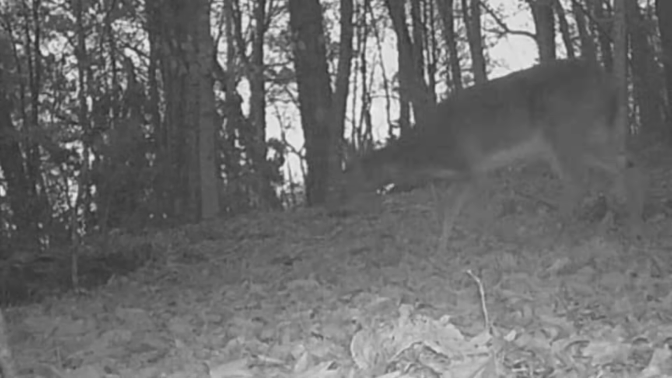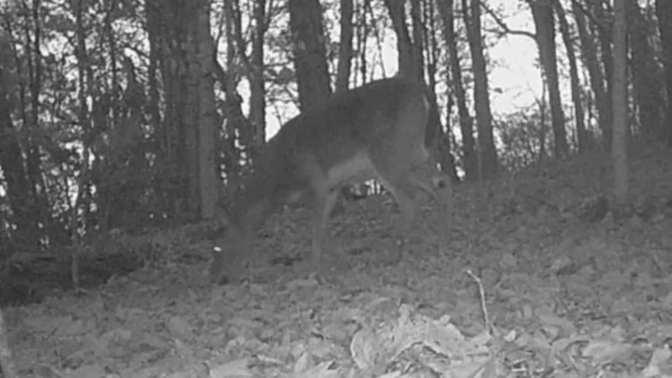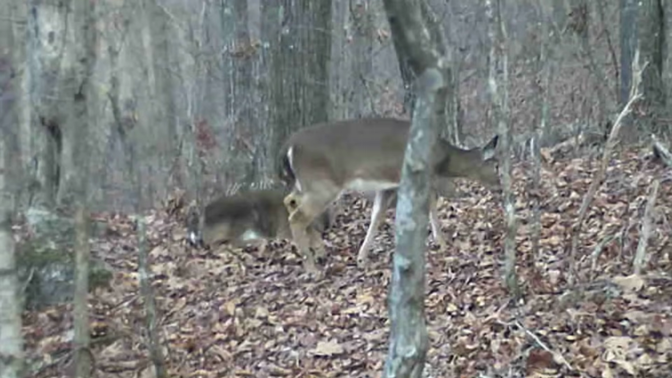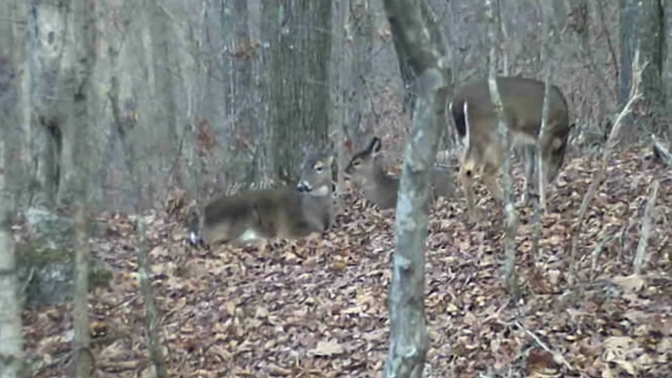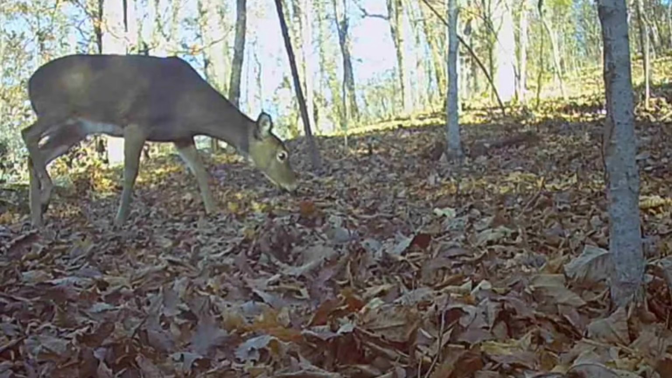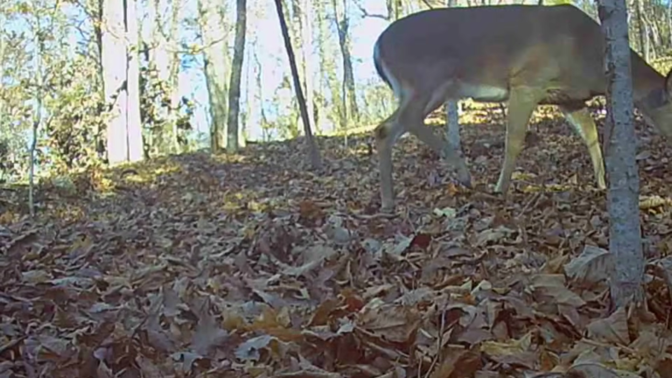Come daylight, up on the ridge, the old does is just browsing and a-picking, making their way through. And they take naps too, watch for each other. So peaceful, ain't it? But they're up running around, making their rounds. Another day unfolds here on the ridge.